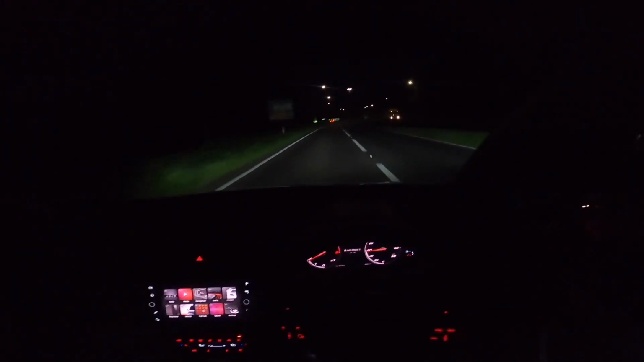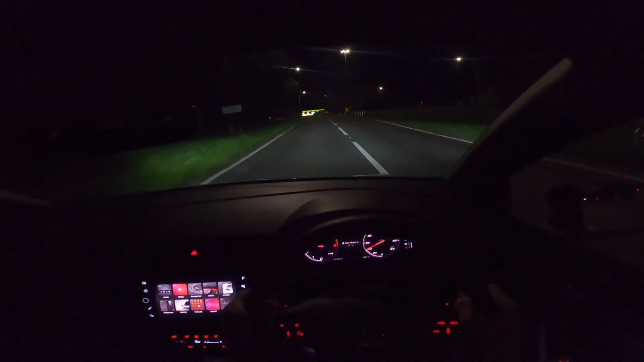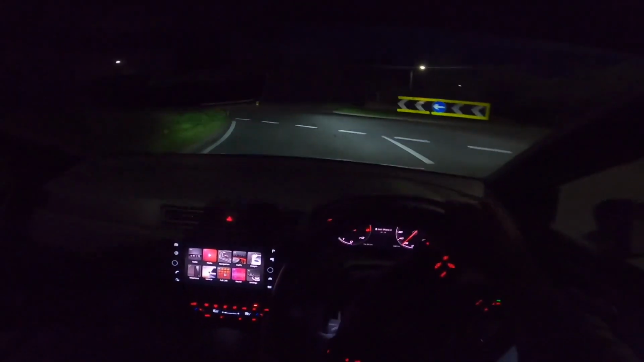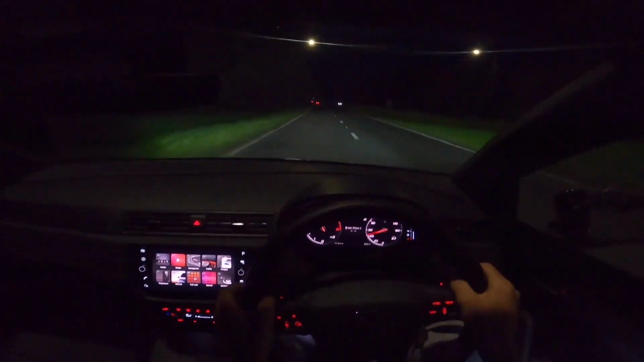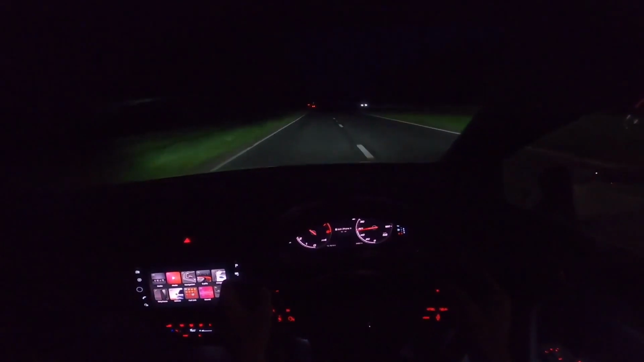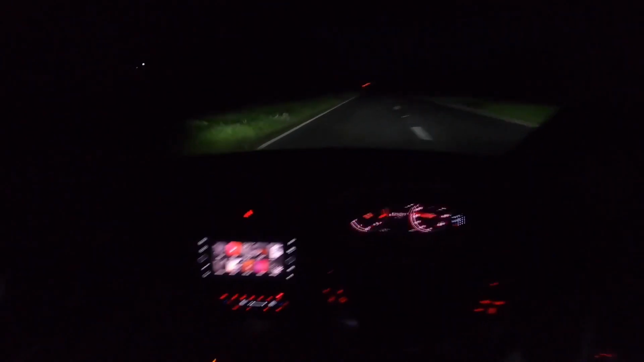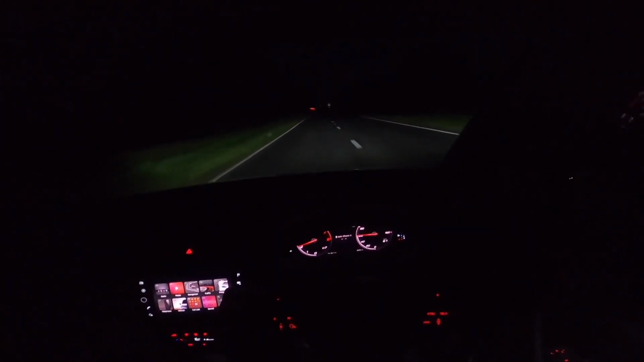I'm going to quickly put it into manual mode as well, so we can go through the gears. Just for the flappy paddles. So nice. And the dials, I have to show you as well. They have a special feature. But accelerate out, and it goes. And then you just flick it over back into drive, and away we go.